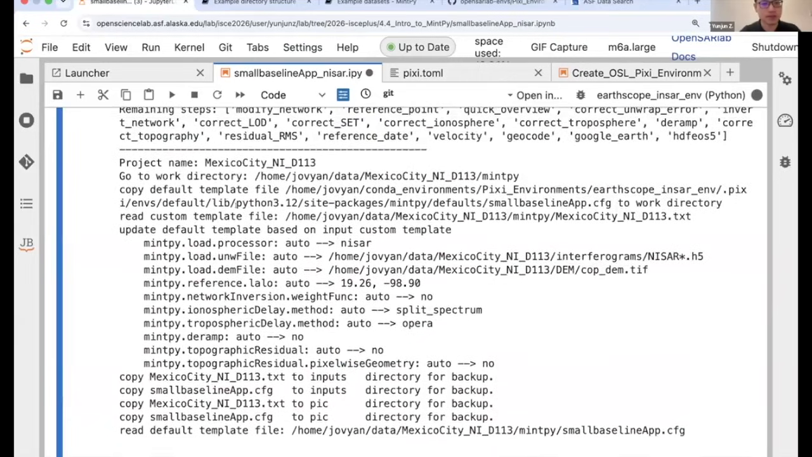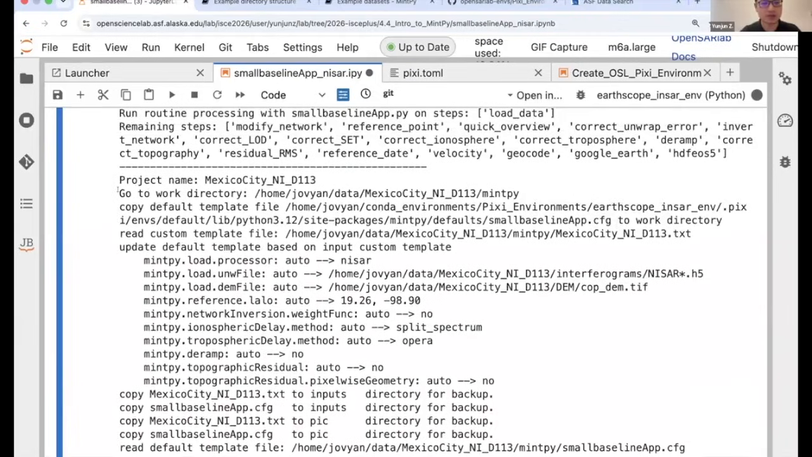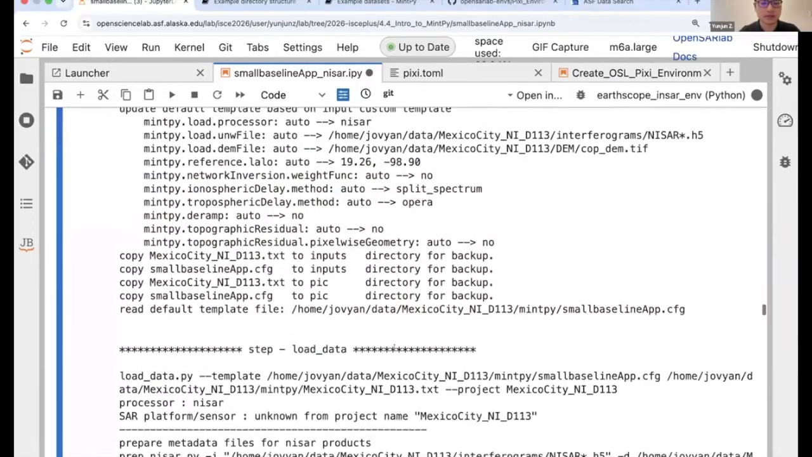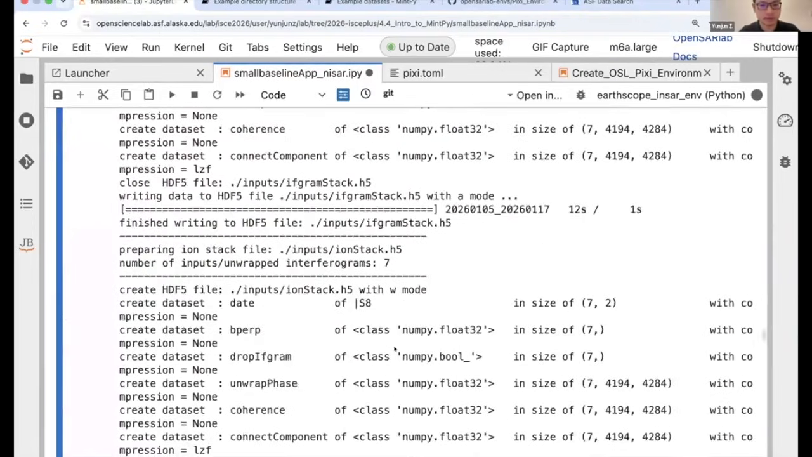Also, if you see earlier here, that's exactly what the code is doing. The code is going to this working directory and copying it over, and then reading the custom template that we just specified and updating the default template based on this custom template. So it's changing the default template from the auto value to the custom values that we just specified. And for all the rest, it's not changing anything else. And one thing is, let's see if it's already finished.